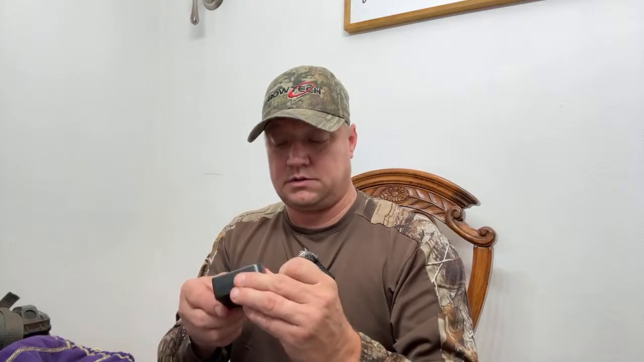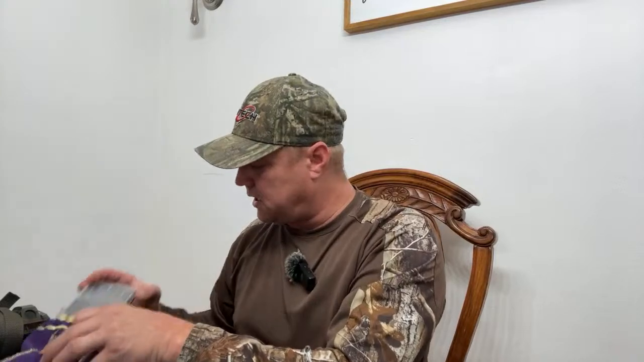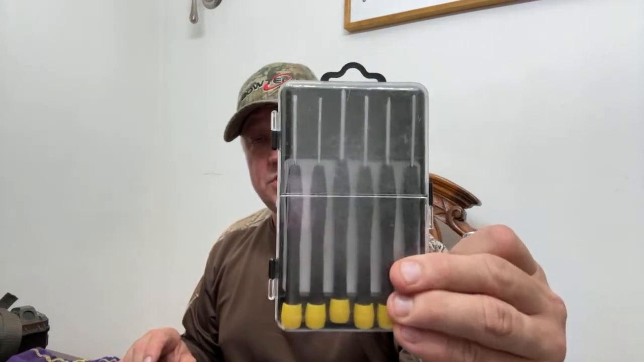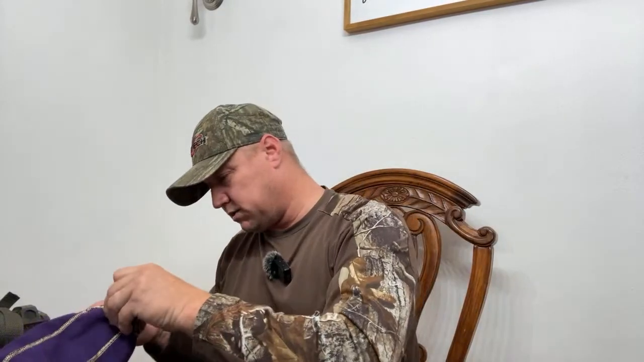Yeah, what's it say? Replace. Yeah, it says replace or good. So that's what you want. I take one of these, really cheap. And then I also take a little screwdriver packet, like an eyeglass screwdriver packet. That stays in my bag with all my SD cards and everything like that.